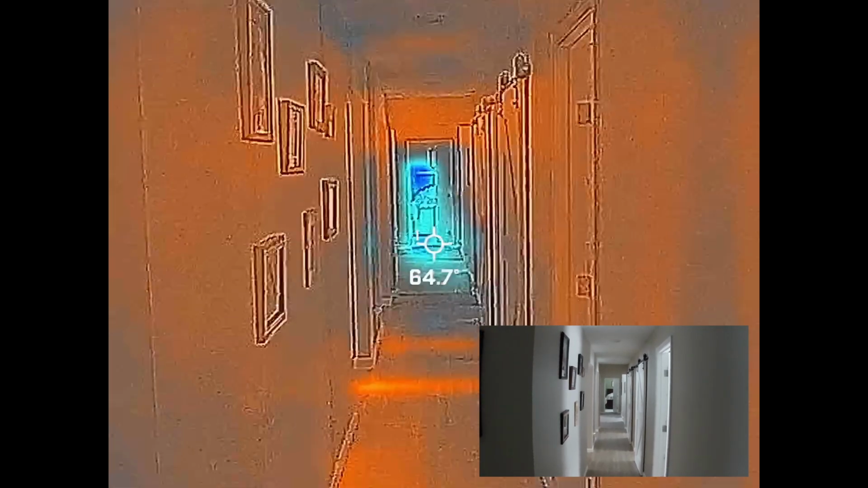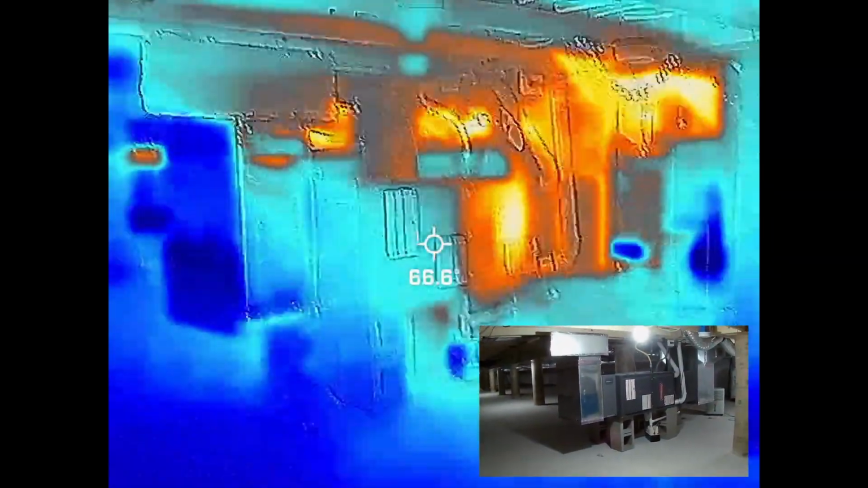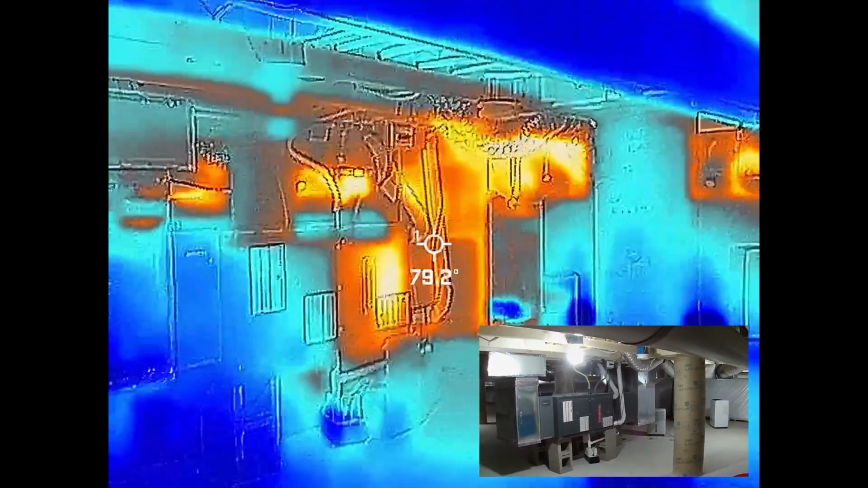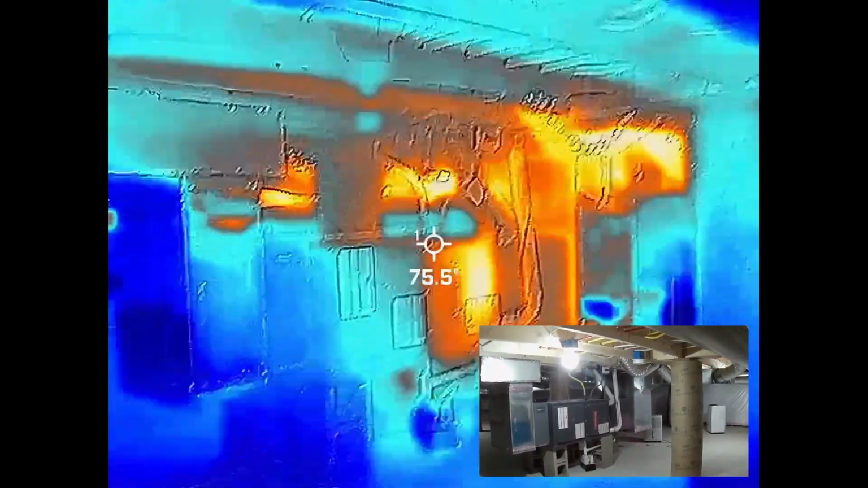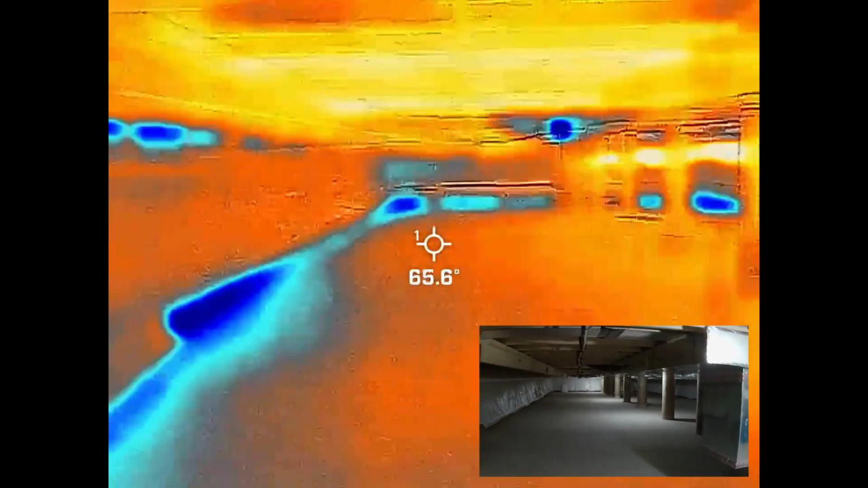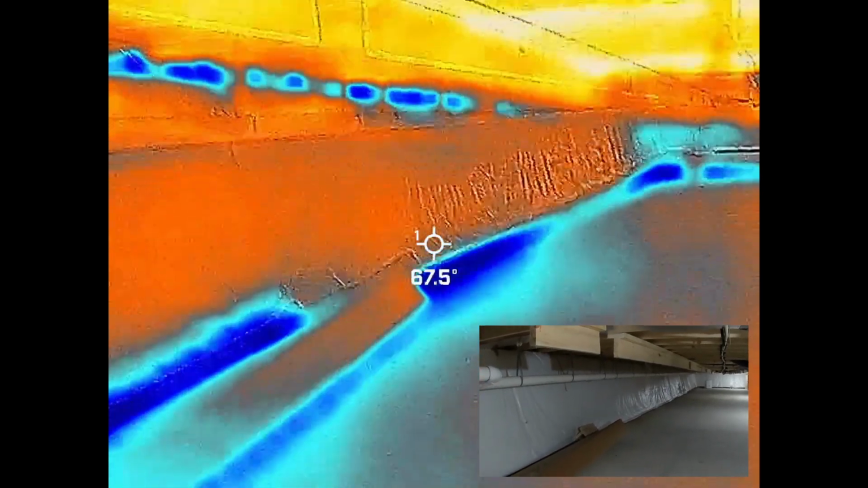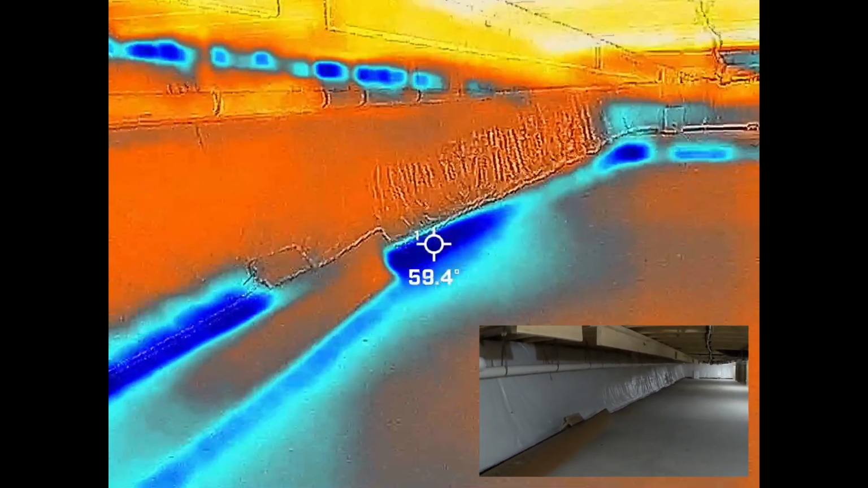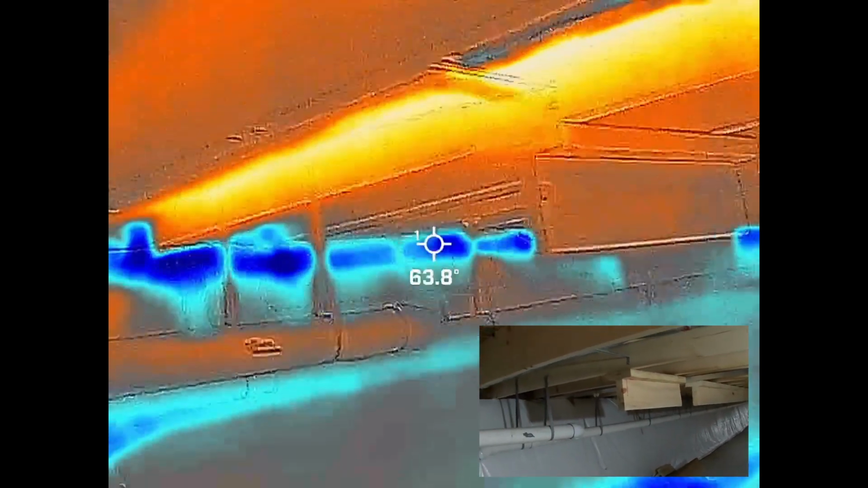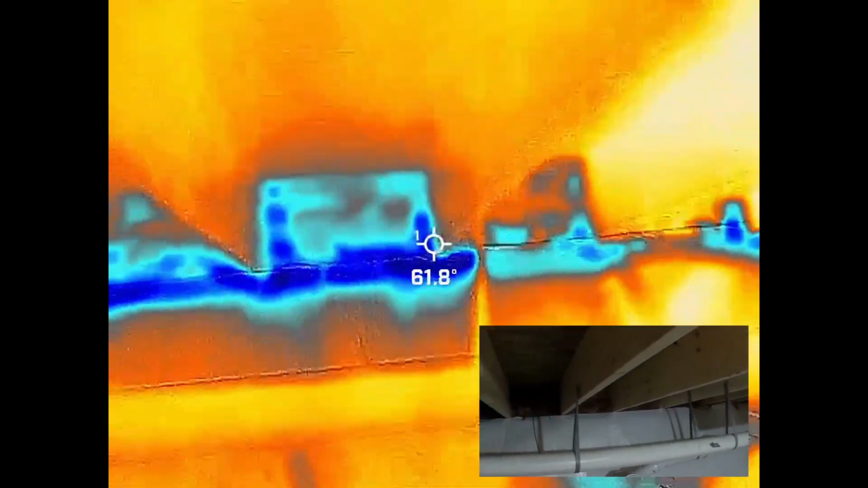Let's go look at the crawl space. All right, crawl space. We can see that the furnace is definitely the hottest thing in the place. And we also see pools of cold coming out from underneath, and cold air leaking in around the sill.